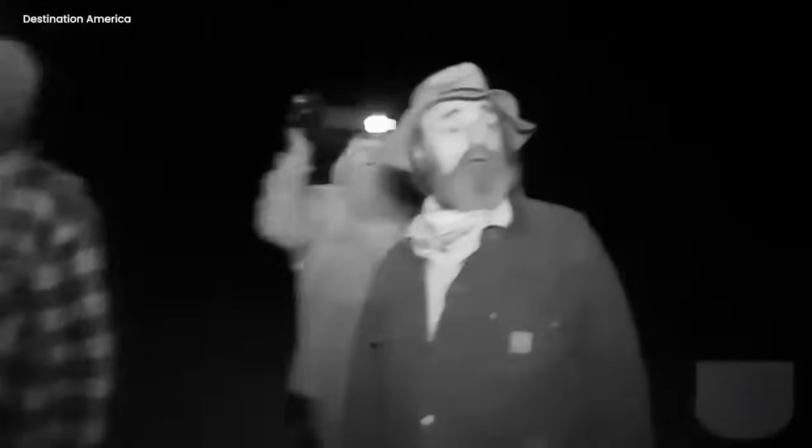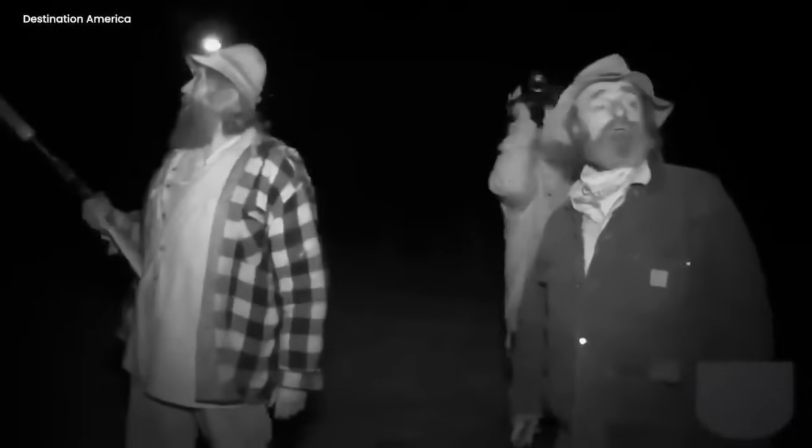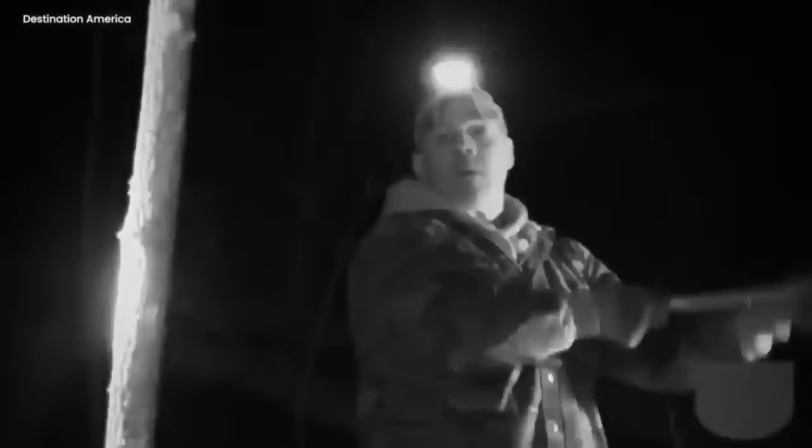What was that? I heard something. The night's adventure, full of anticipation and suspense, left the investigators with a deeper puzzle to solve, realizing that some secrets are best left to the imagination, hidden in the depths of the night. You're lighting it up like the 4th of July. Right.